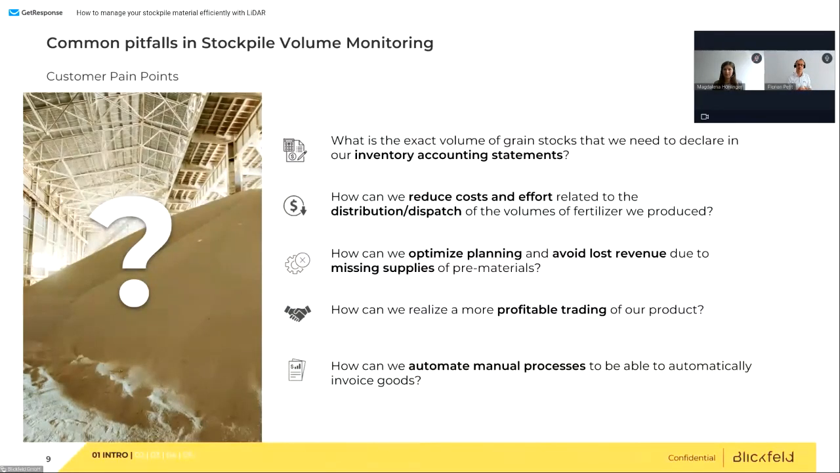So the first one is inventory accounting and statements. Stockpiles are an asset, and you have to report on them. If you report with only 20% accuracy, obviously it makes a huge difference to the business whether you are accurate or 20% inaccurate. It actually has an impact on the business value. If one of your shareholders gets only a 20% accurate value, that is a problem, not only for this reporting, but it can also create a legal and financial liability for you.